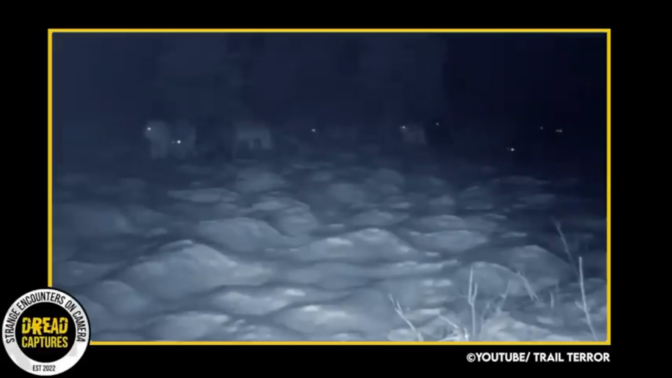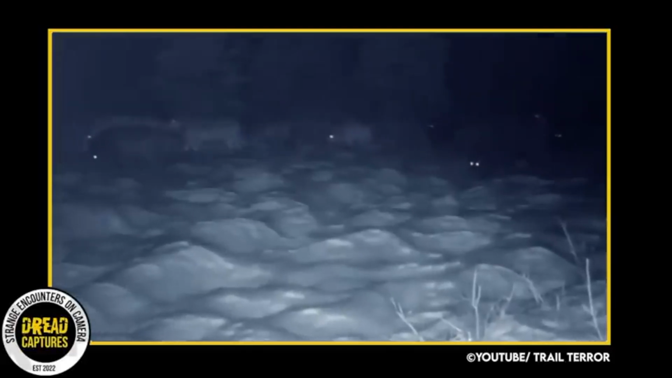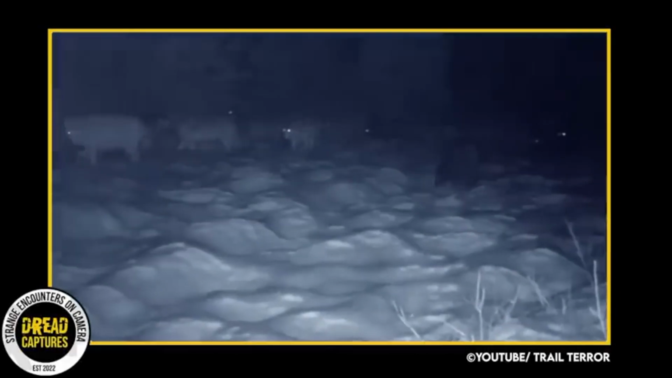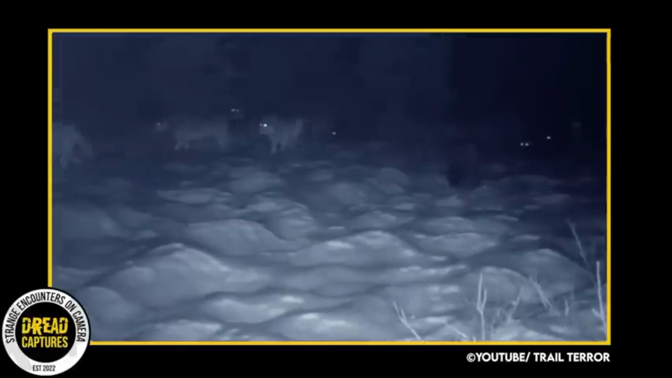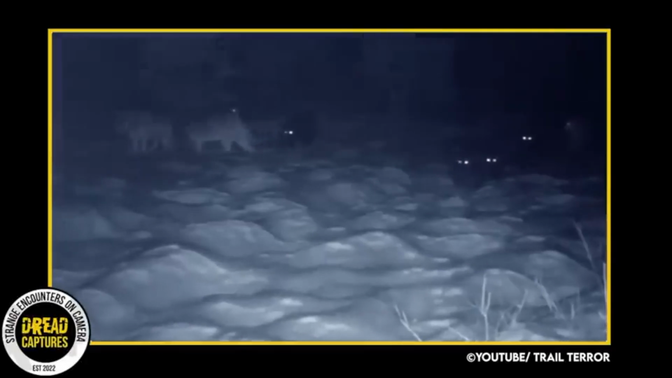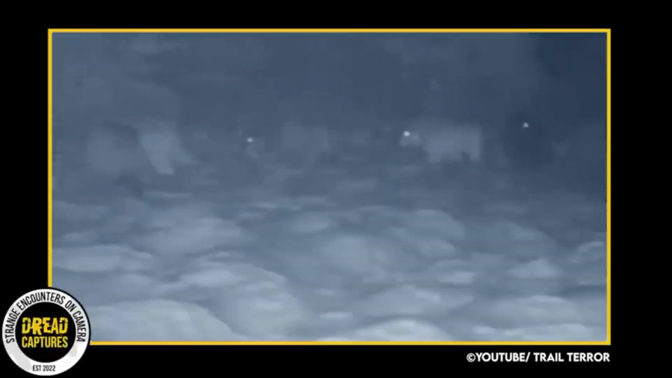Let's go through a little scenario. It's the dead of night, absolute darkness. The sound of snow crunching catches your attention. You cautiously emerge from your tent and are greeted by almost 24 glinting eyes staring back at you. This is what a man's trail camera captured in the Canadian wilderness.